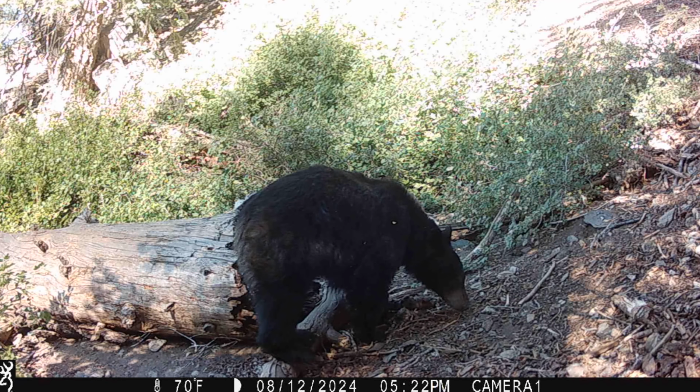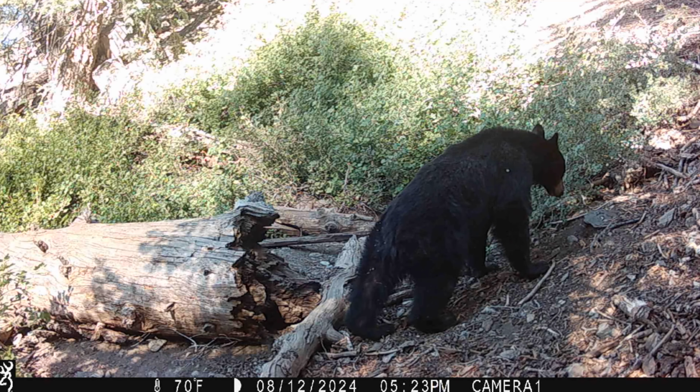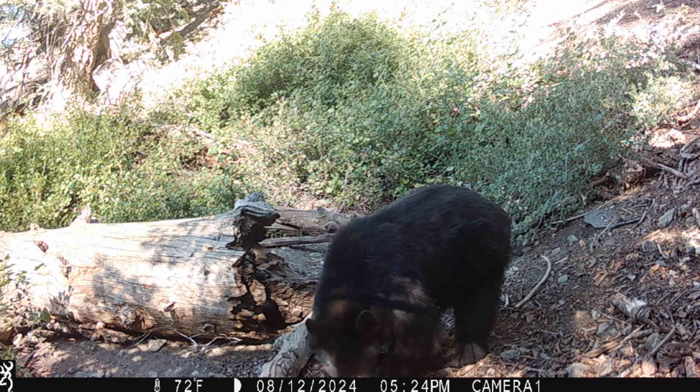I'm a bit curious if this bear is just obsessed with the smell of the other bears or if there's something else that he's picking up on. But as you can see, he spent a good amount of time sniffing out the area.